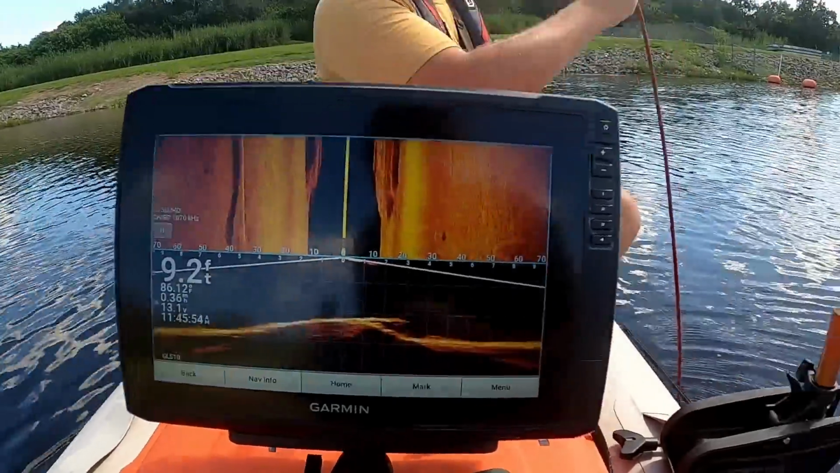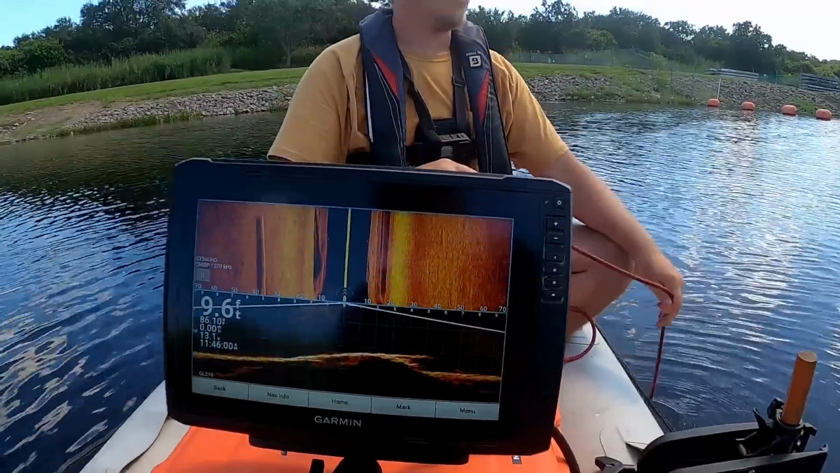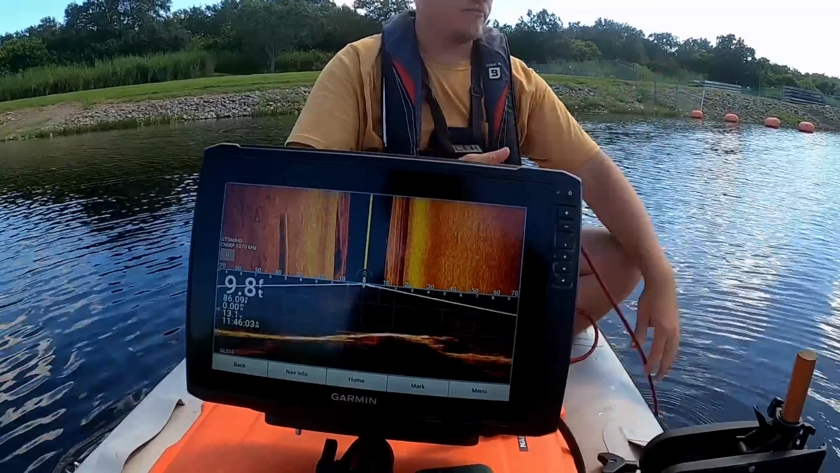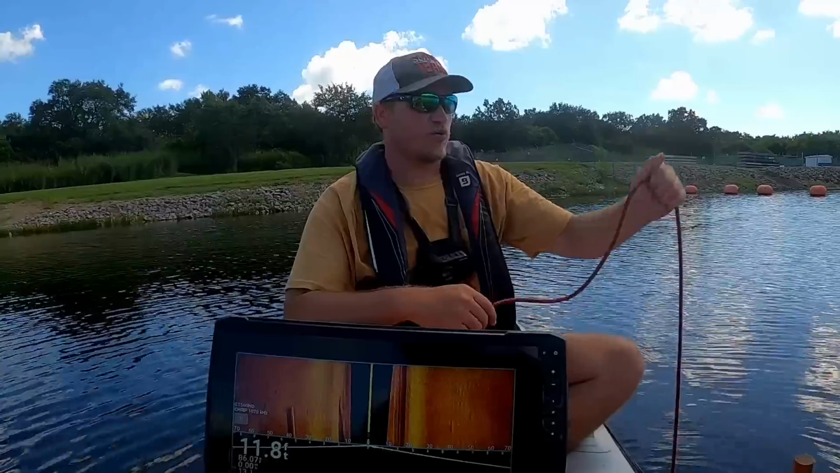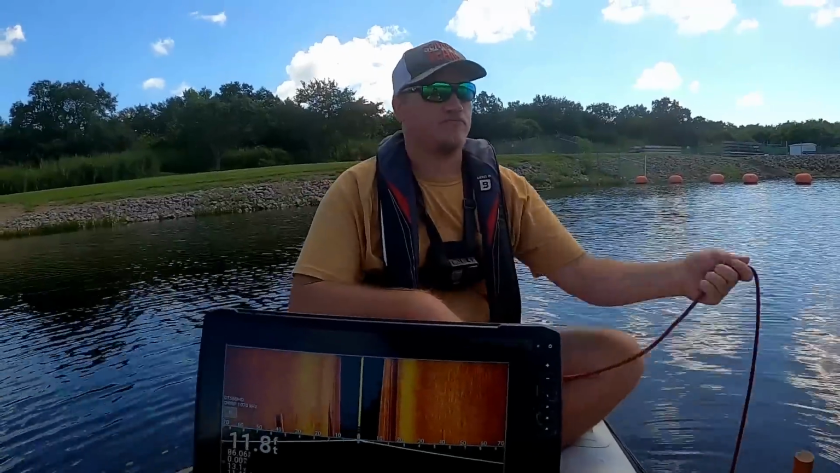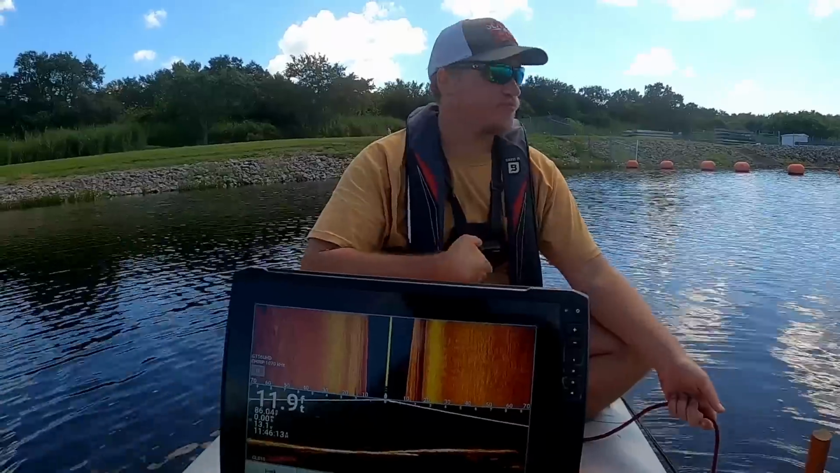Can you feel it bouncing on something though? Yeah, I'd say concrete or rock. So you're confident that the magnet's not grabbing anything because we're right on top of it. You just bounced it all over it. It's not sticking, so yeah. Is it solid? It feels like a rock. It feels kind of like a hollow feel. Okay. Well, the magnet ain't grabbing, it's not a car.